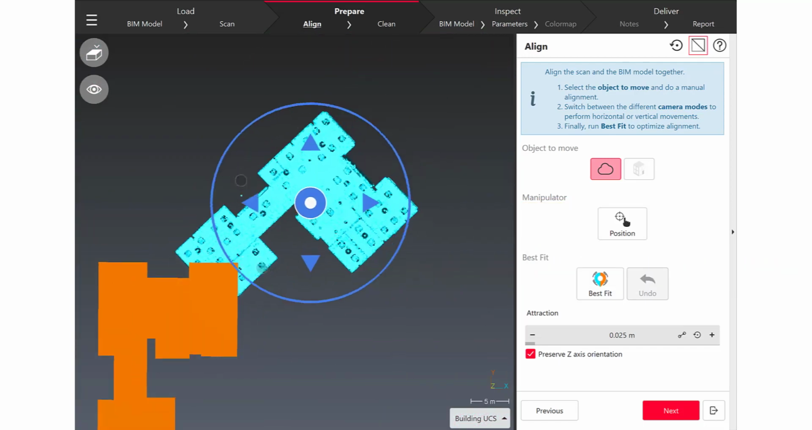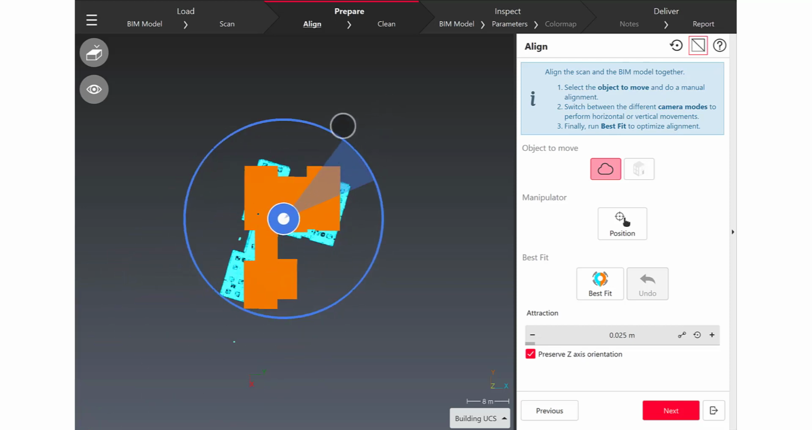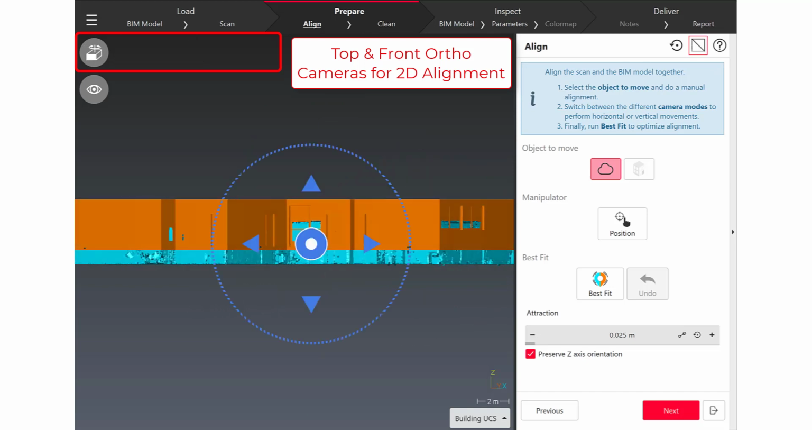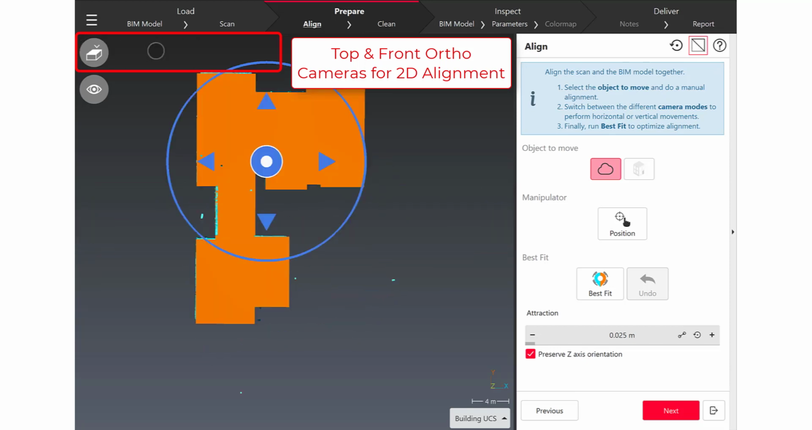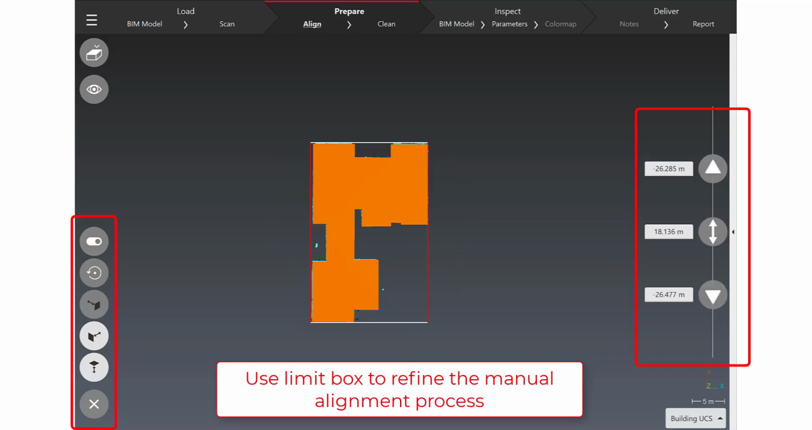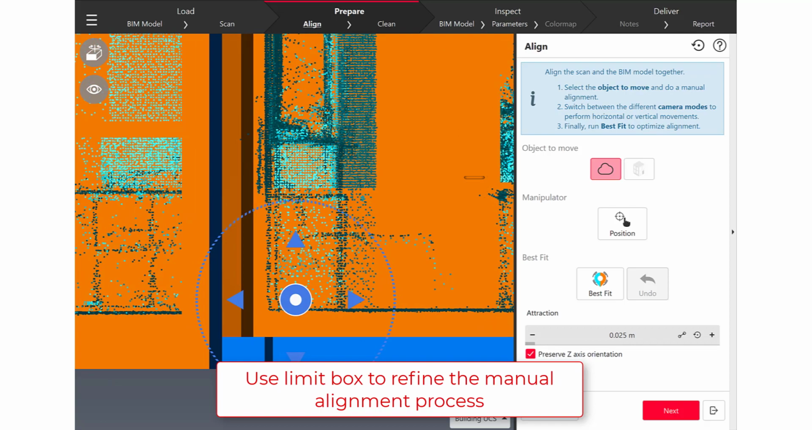I'm moving forward in the workflow, and obviously you may face a situation when the point cloud is not aligned to the BIM model. You also have to move the BIM model to the point cloud, so you have the two possibilities in this alignment tool, and you can see that we reproduced the same user experience as in Cyclone Field 360 or Cyclone Register 360 with the 2D alignment way to check and to match the two objects.